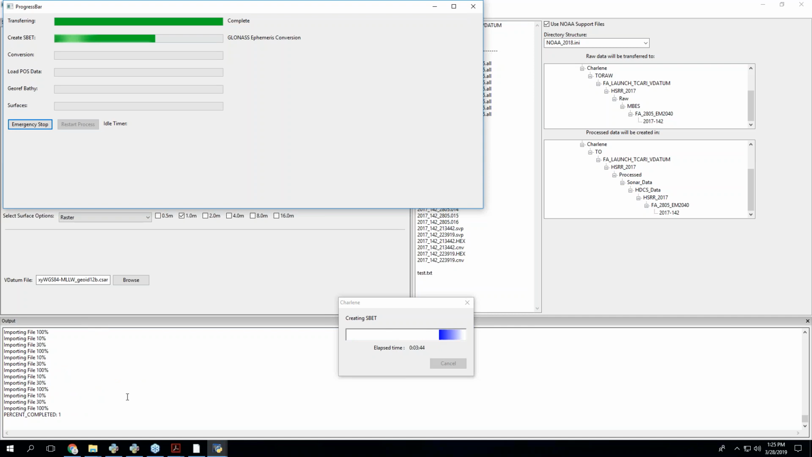The big one that I found is if you run an RTX SBET and it just sits there in loops, what it's doing probably is trying to hit the RTX server that Applanix owns, and it's unable to download that corrector.